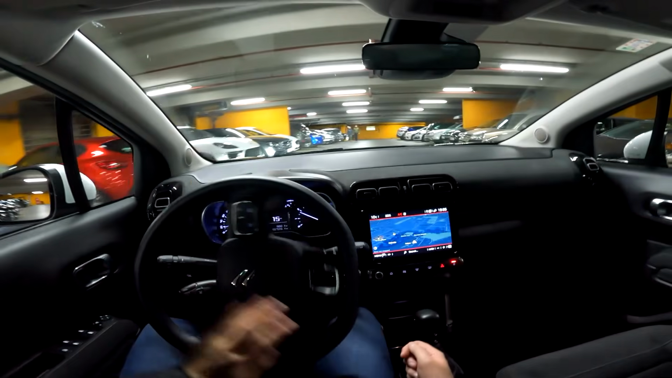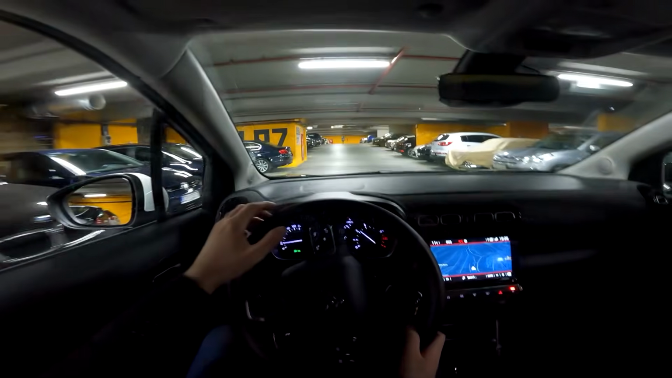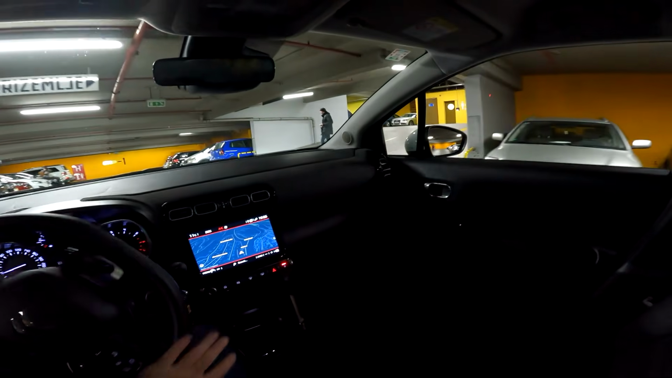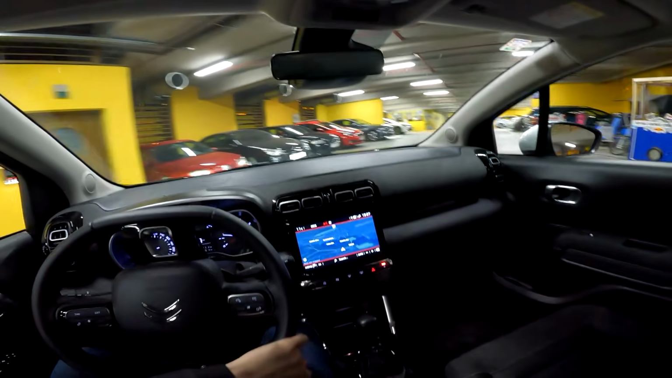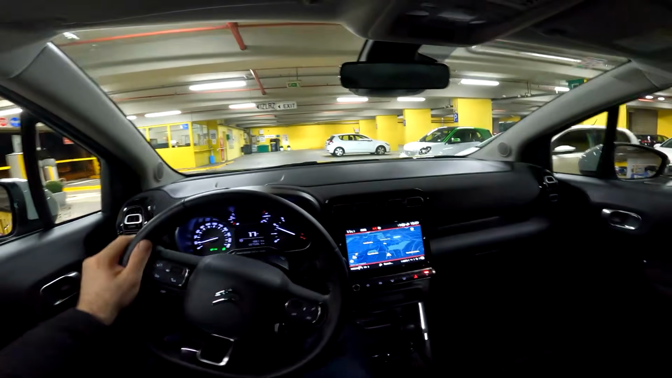First thing we need to do is exit this rather huge garage. And today I am filming a bit earlier than usual, so there might be some traffic in the city. I usually film late at night when there's no one around, but yeah, today a bit different schedule.